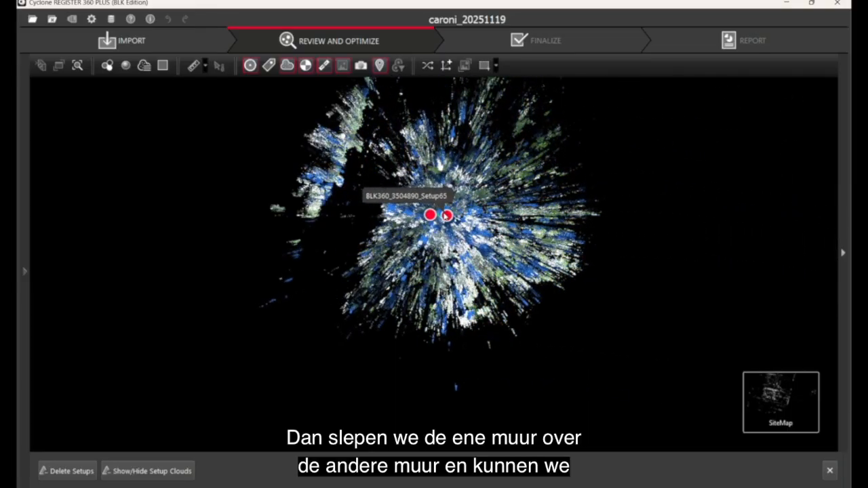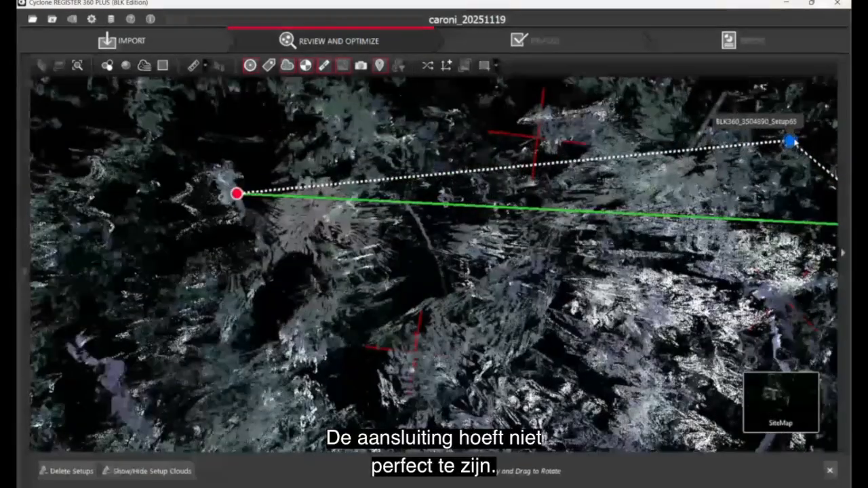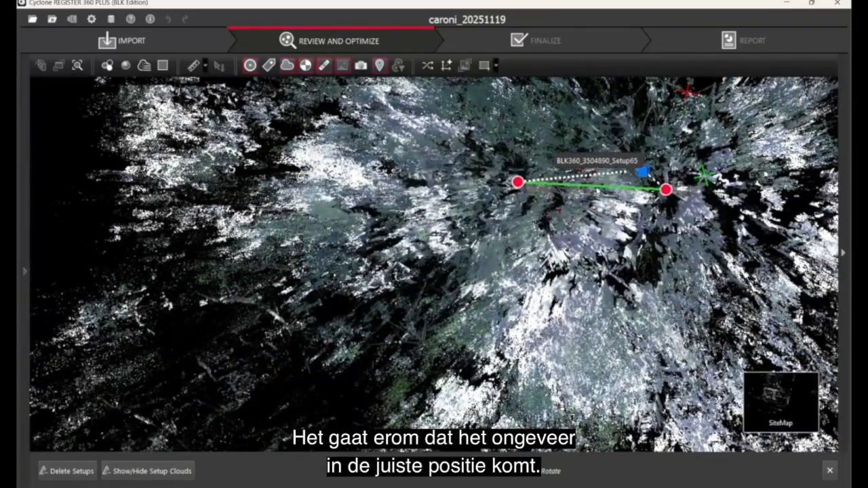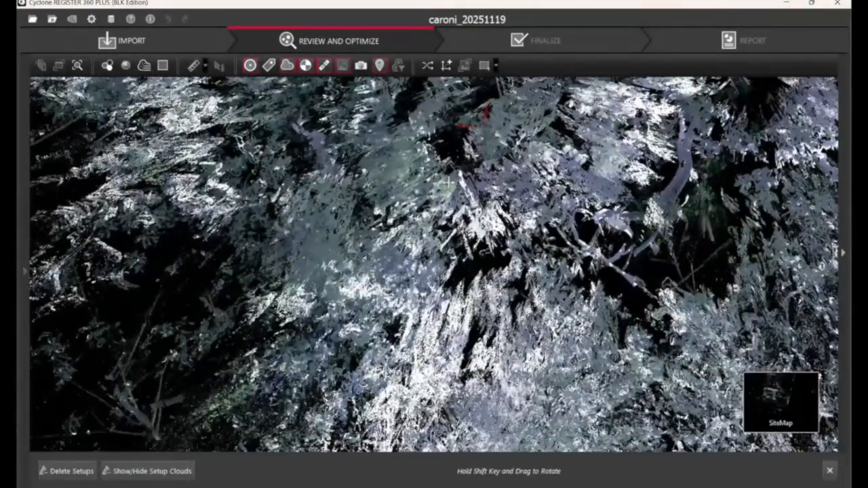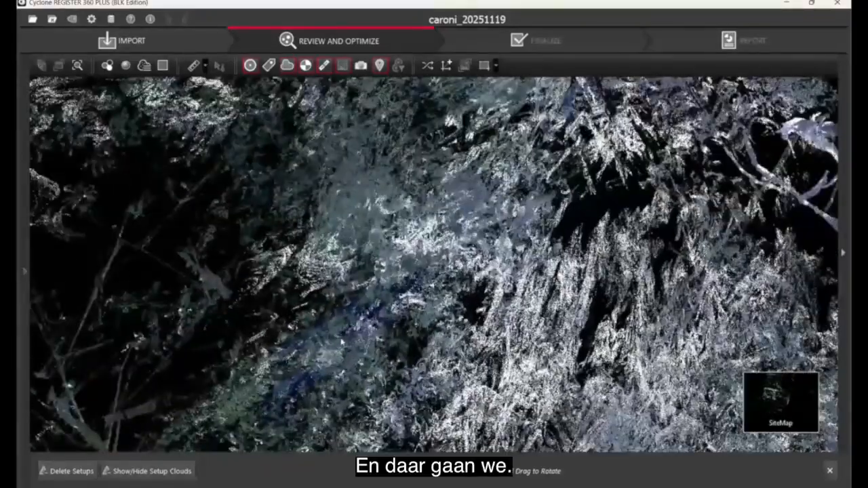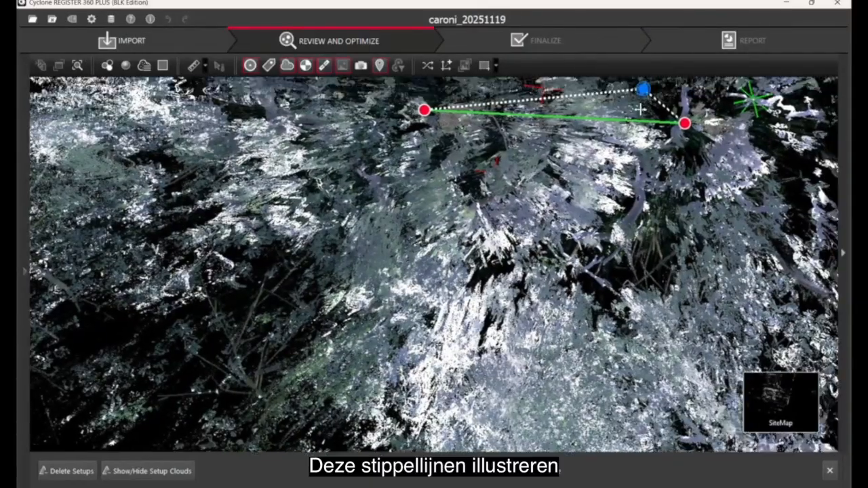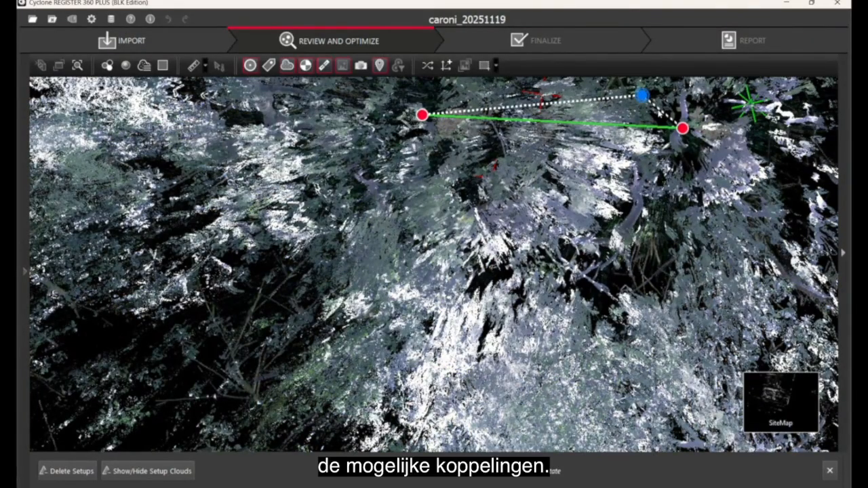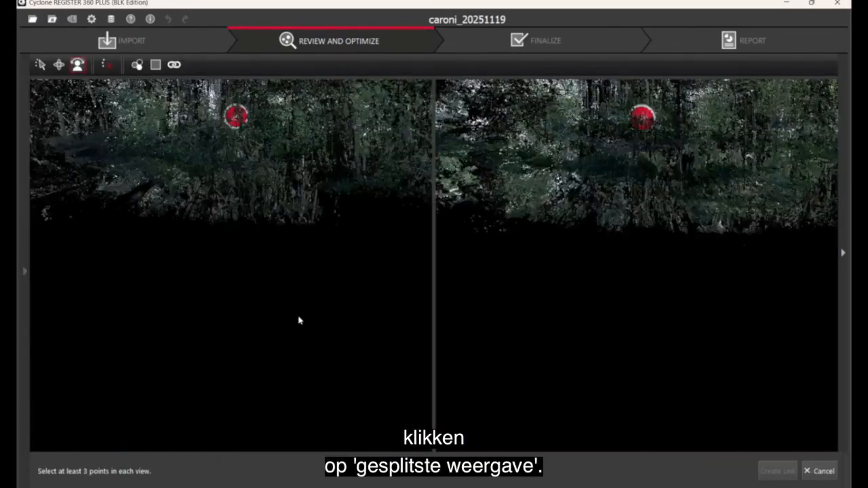Then we drag the wall over the other wall and examine how close the fit is. The fit does not have to be perfect. It is simply getting it roughly into the correct position. And here we go. We see our wall and they overlap fairly well. These dashed lines illustrate the possible links. So now we choose the two scans that have the closest distance between them